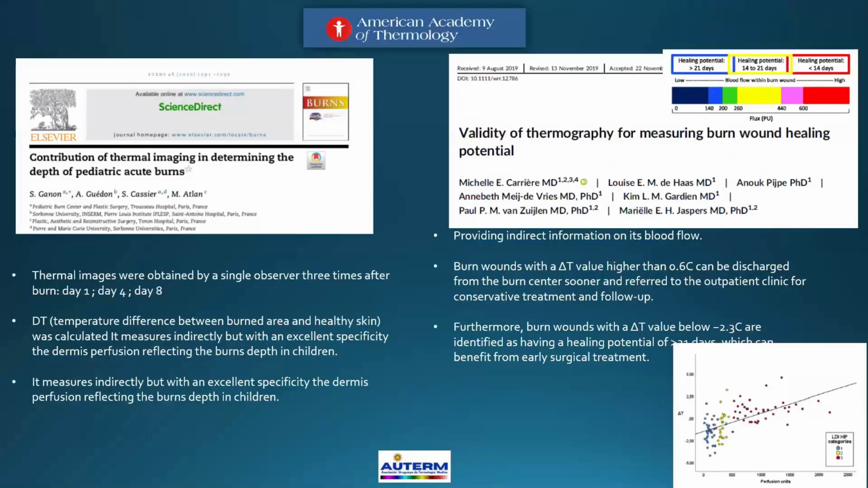LDE, LDA, laser Doppler imaging. Yes, laser Doppler imaging is another tool for measurements of vascular flow and areas of interest. You can use it as a point laser.